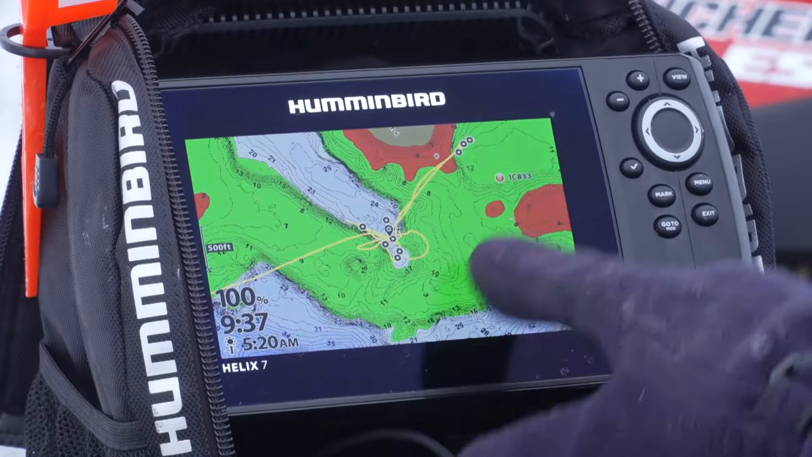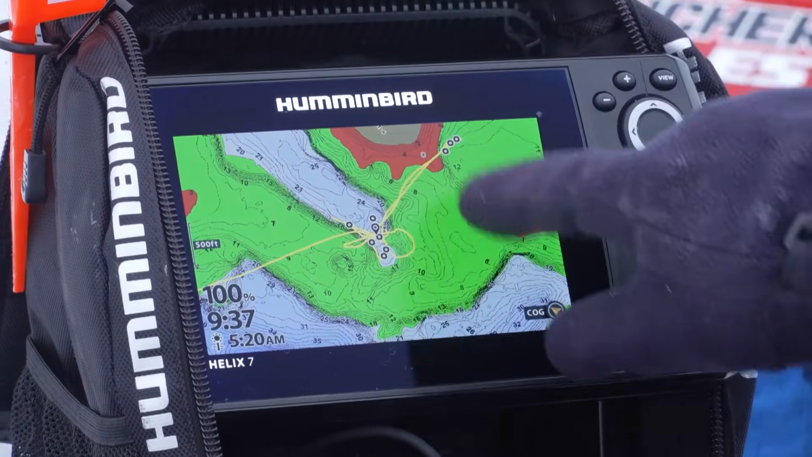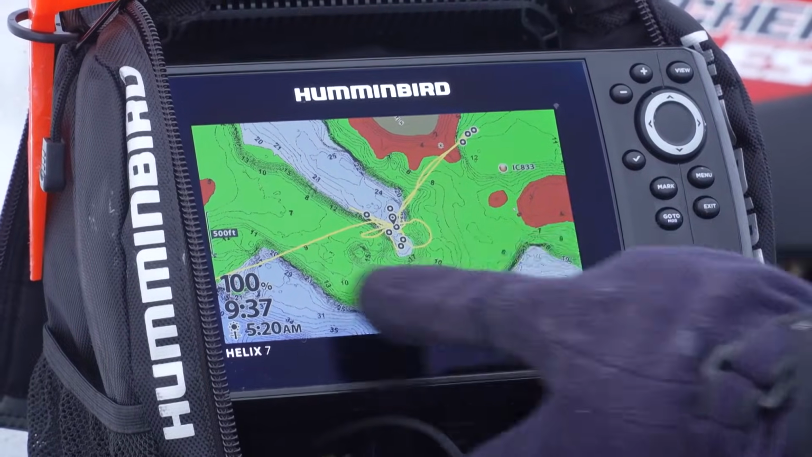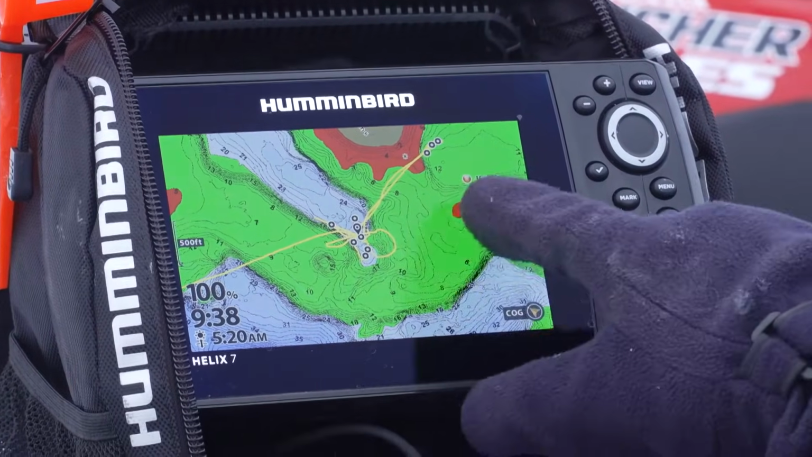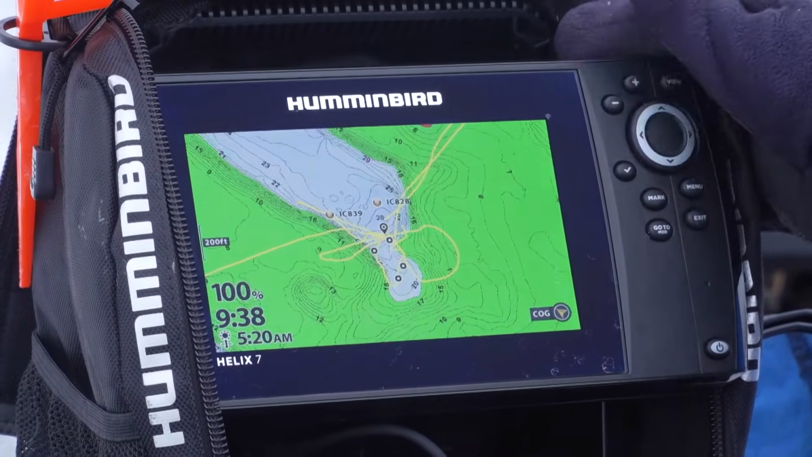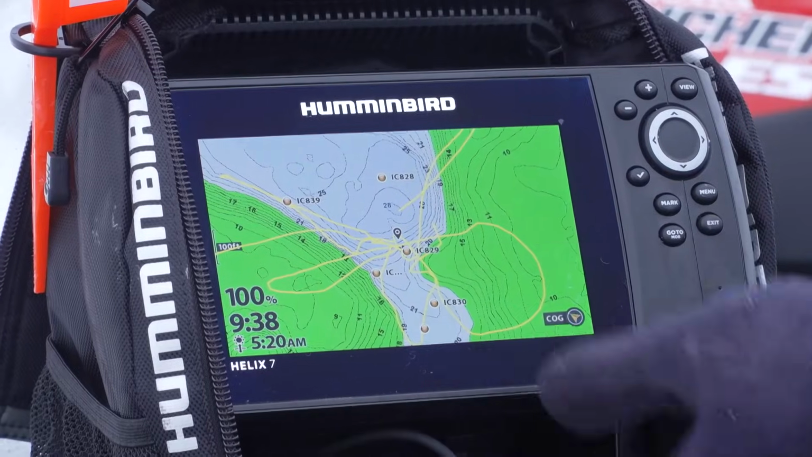You can see what we've got here. We've got a big flat, a lot of big shallow weed flats throughout the summer. A lot of times these bluegills and panfish are associated with these big weed beds, but throughout the winter, a lot of times they dump off into deep basin areas, and you can see what this is. This is like a ditch.